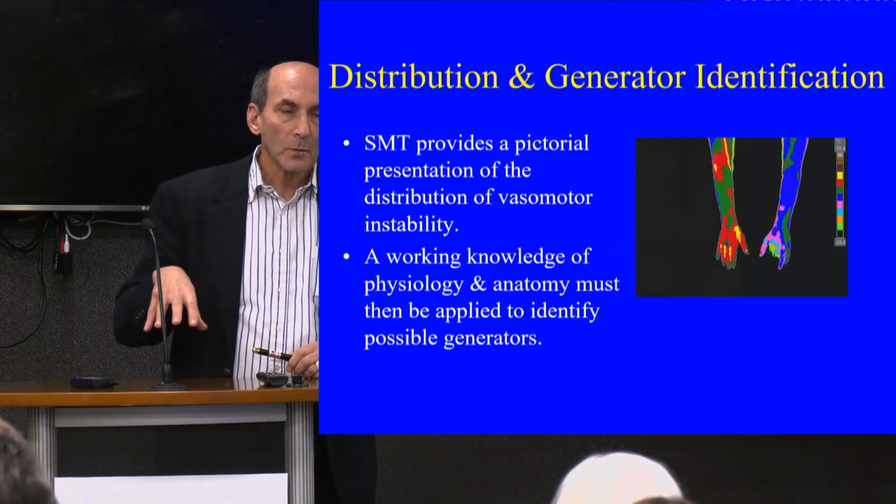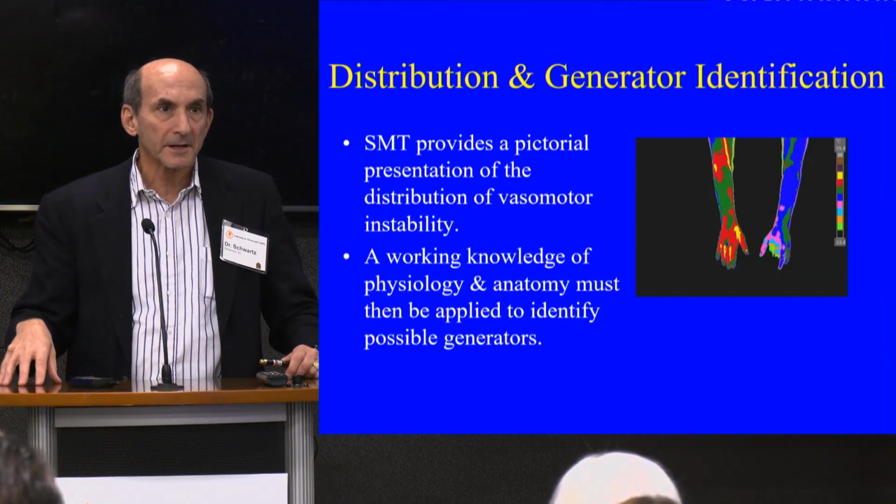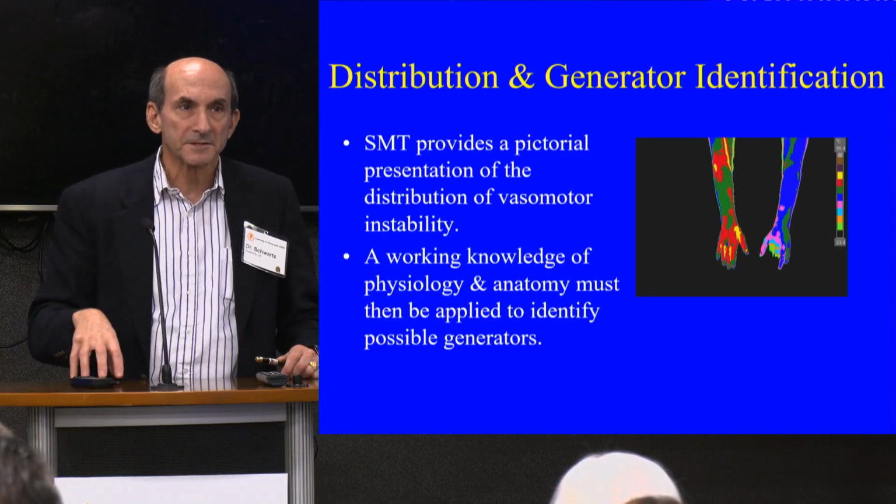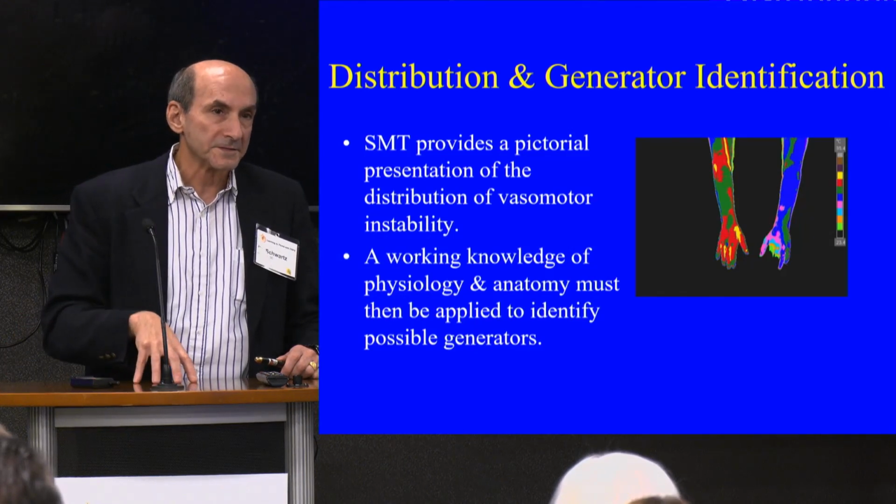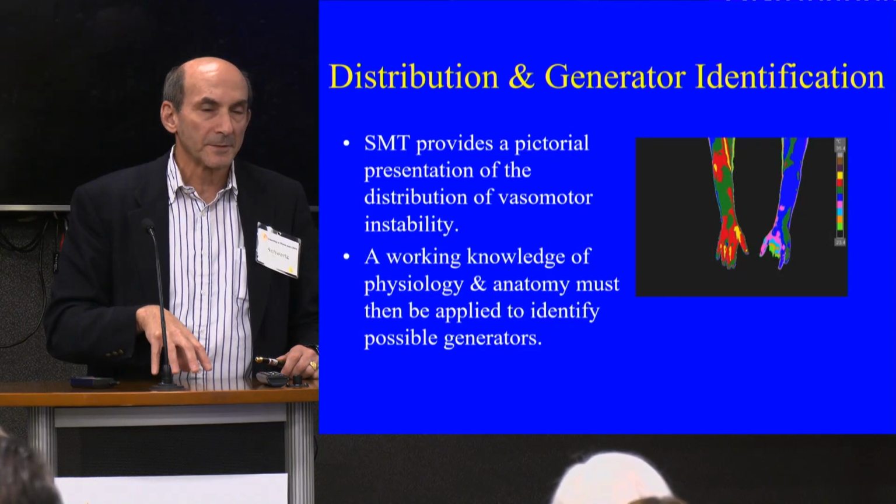So when you look at the distribution of the findings, you can start asking yourself what's generating it. Scientific medical thermology provides a pictorial presentation of the distribution of vasomotor instability. A working knowledge of physiology and anatomy must then be applied to identify the possible generators.